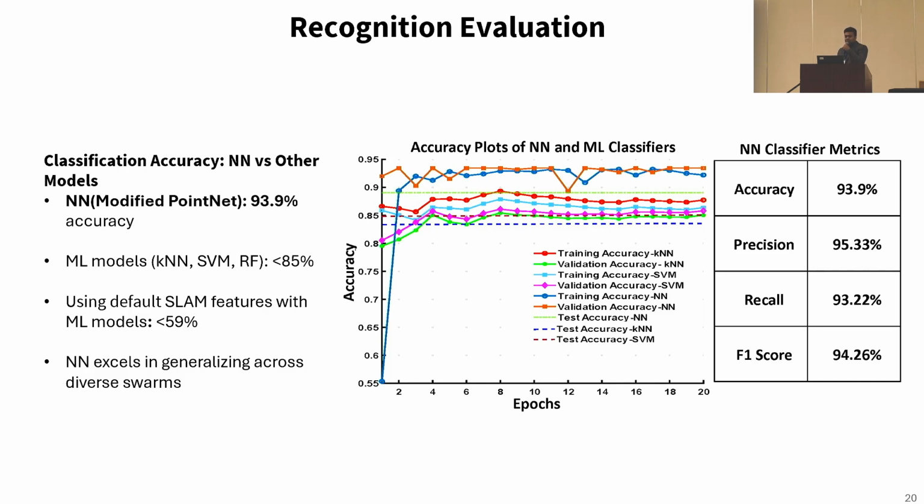We also applied a few conventional machine learning classifiers with customized features, and those resulted in accuracies less than 85%. Here we also used default SRAM features for the classification to test our system, with accuracies less than 59%. Upon running multiple such mixed swarm data, the neural network excelled in generalizing across diverse swarm scenarios.